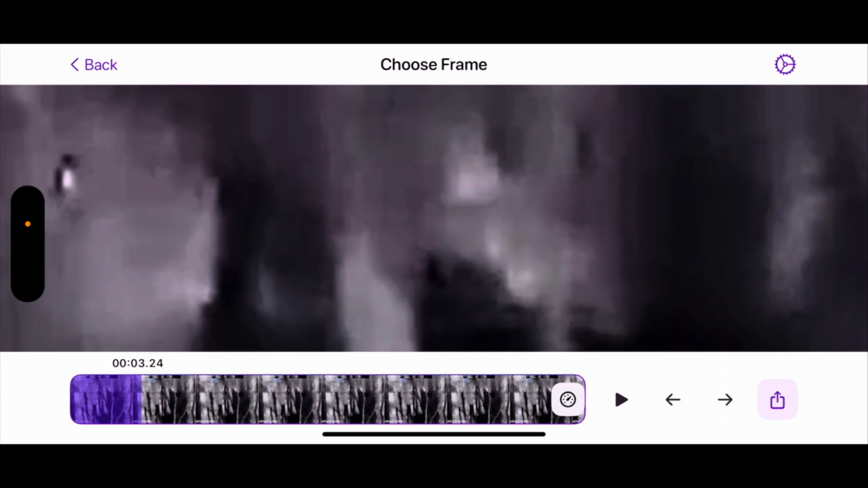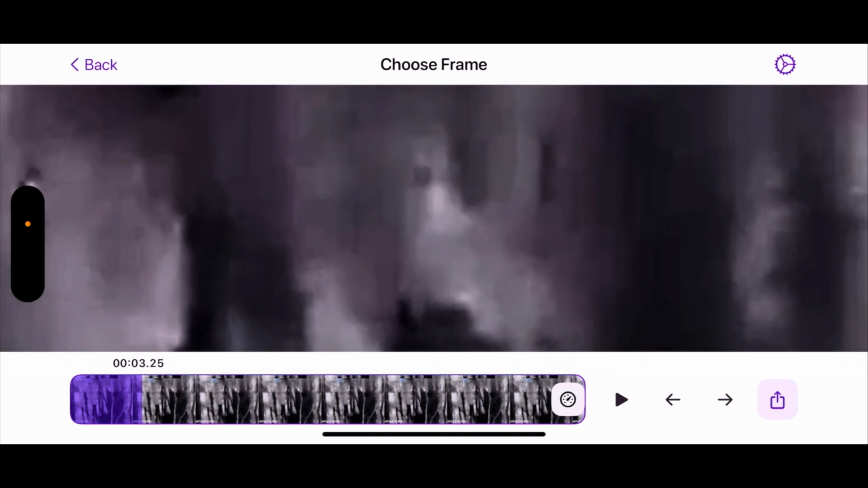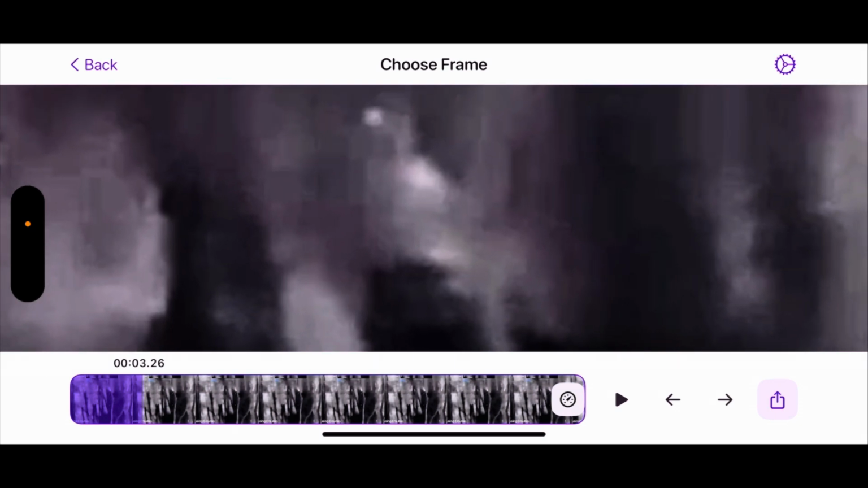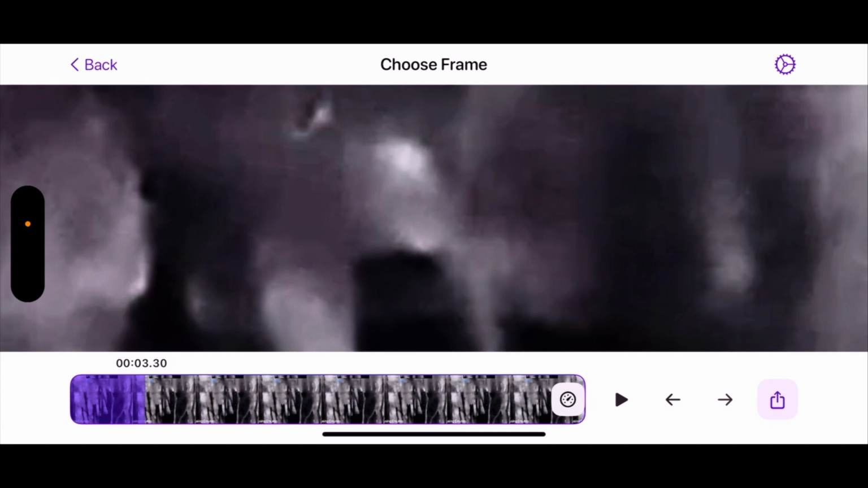And then look how far up above that boulder it is. Remember how tall I am compared to the boulder. It's about my height when it goes up. Looks like a head.